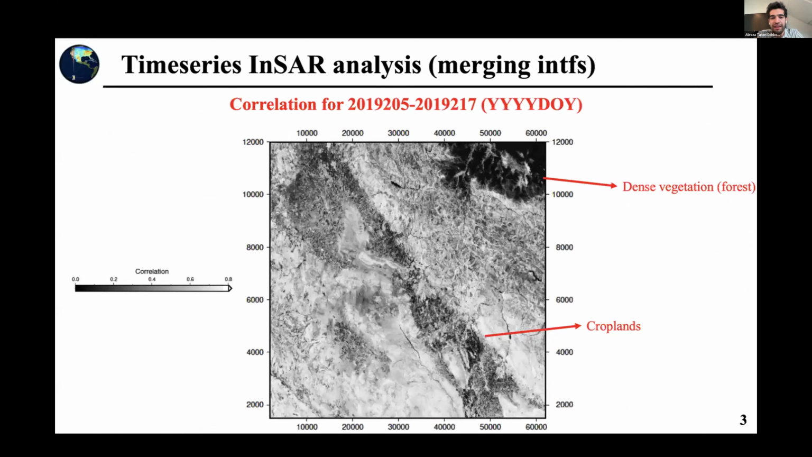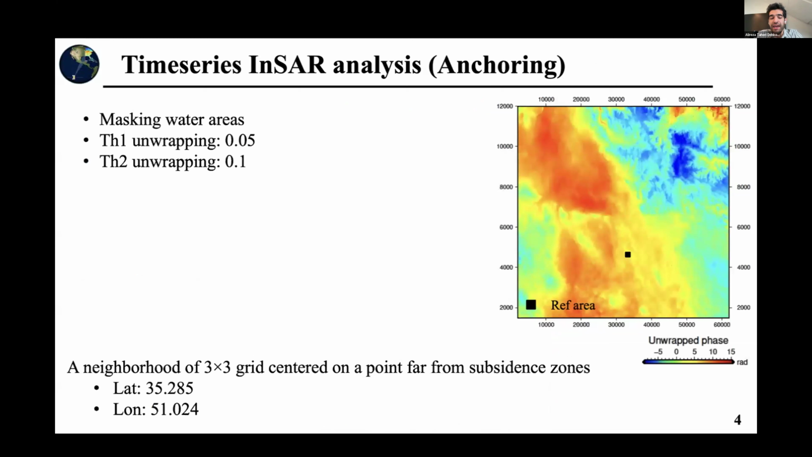I did the merging and all the pre-processing needed for the time series analysis, and this is the final correlation of one image in the winter. Even so, you can see that we still have very decorrelated areas, especially in the northern part because of the forest region, and also the croplands and cultivation areas that exist in the region.